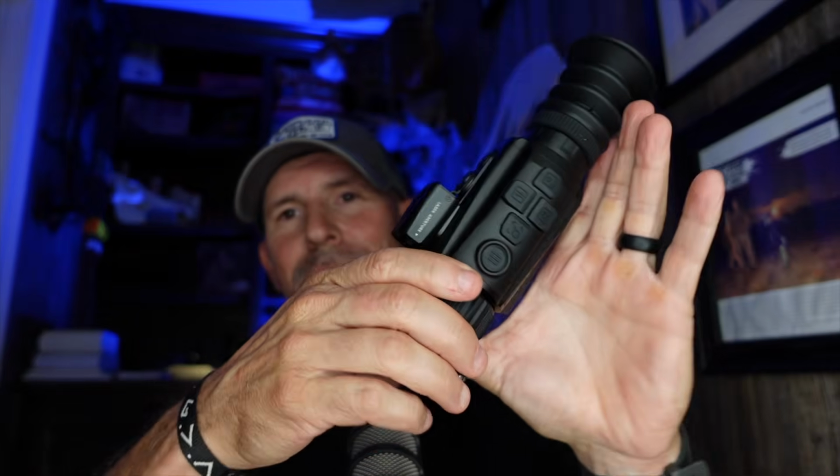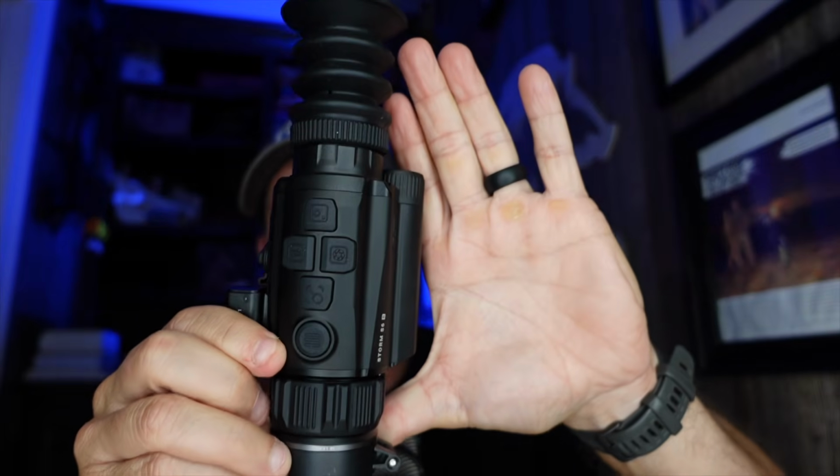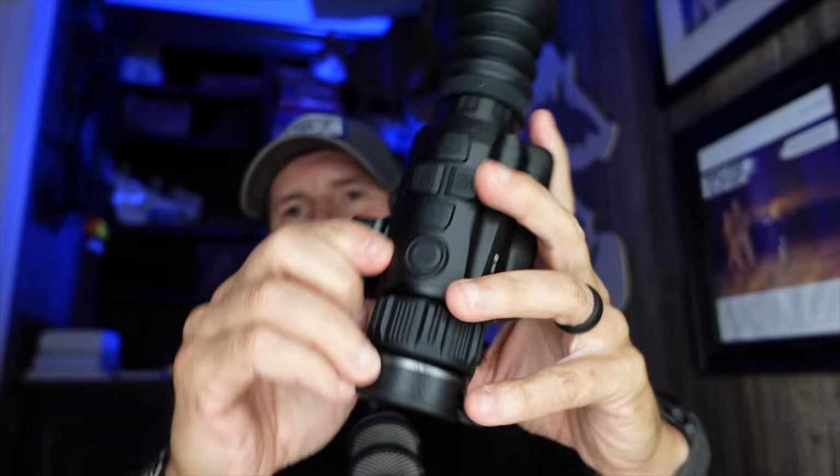Let's take a quick look at it, y'all. Very small. When I talked about a big review of a small scope, I mean, not much bigger than my hand, especially if you take the rubber eye cup off. You could actually use this very well as a scanner or a monocular, and we'll talk about who it's good for, because that is part of what makes this scope so attractive. You almost got a 2-in-1 situation.